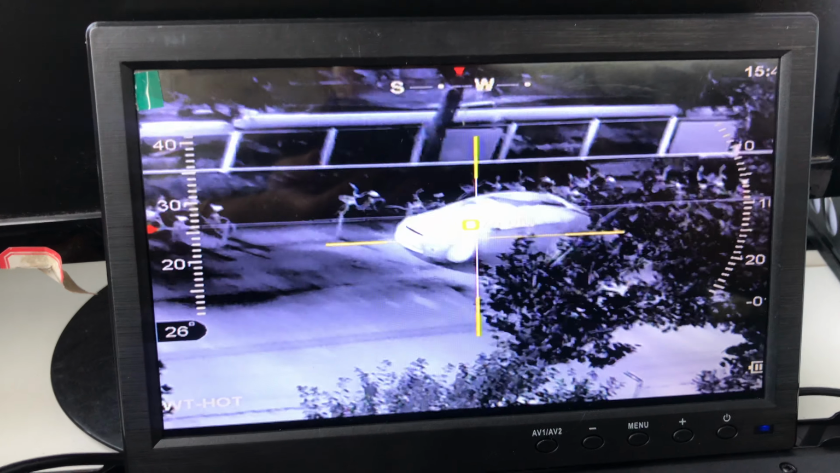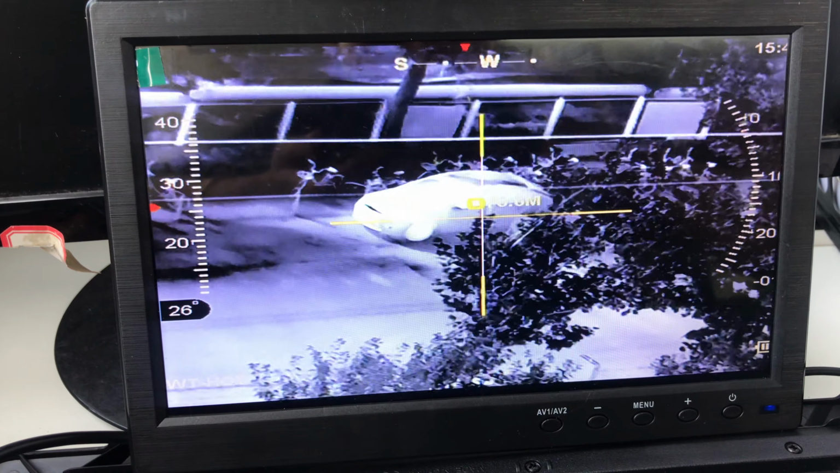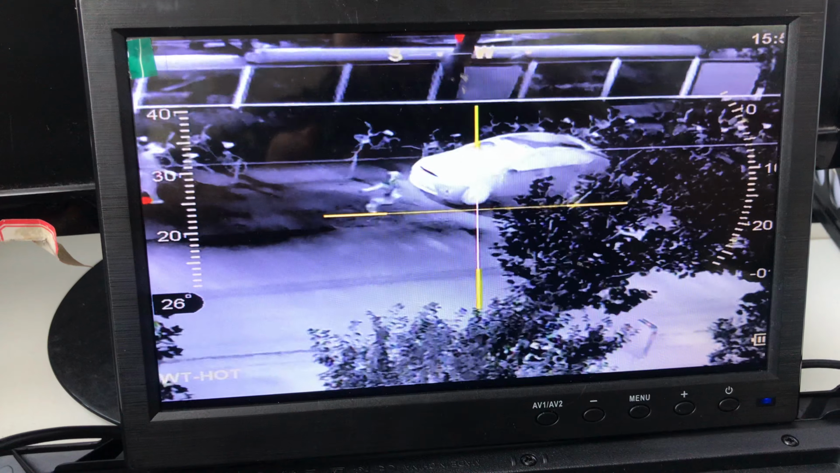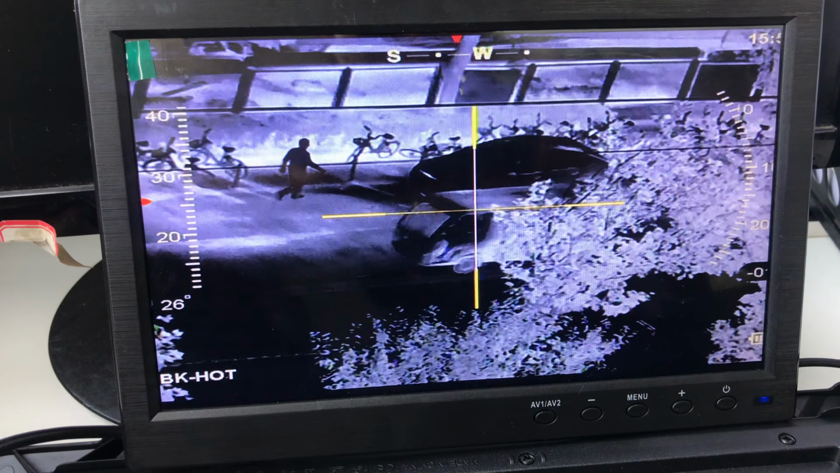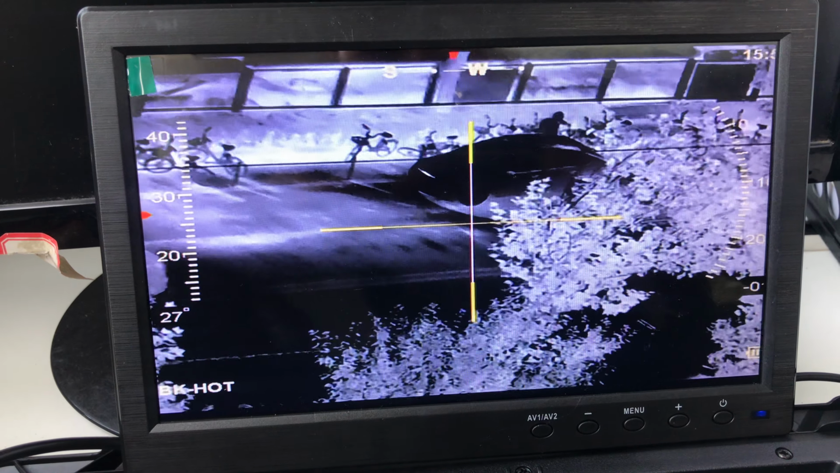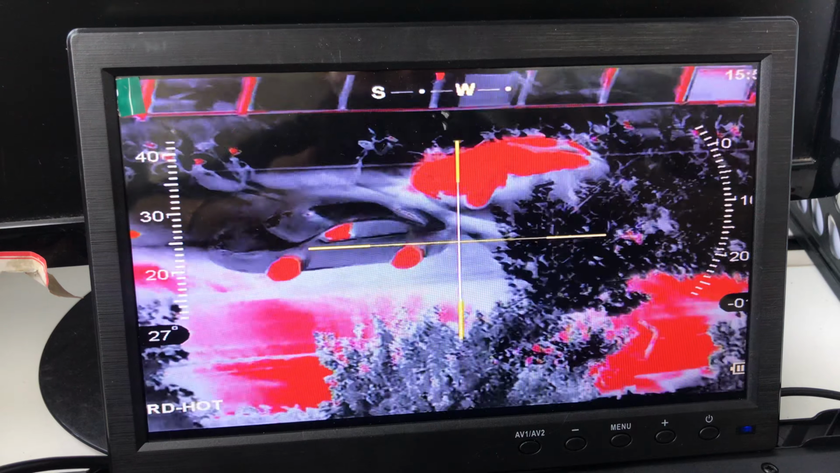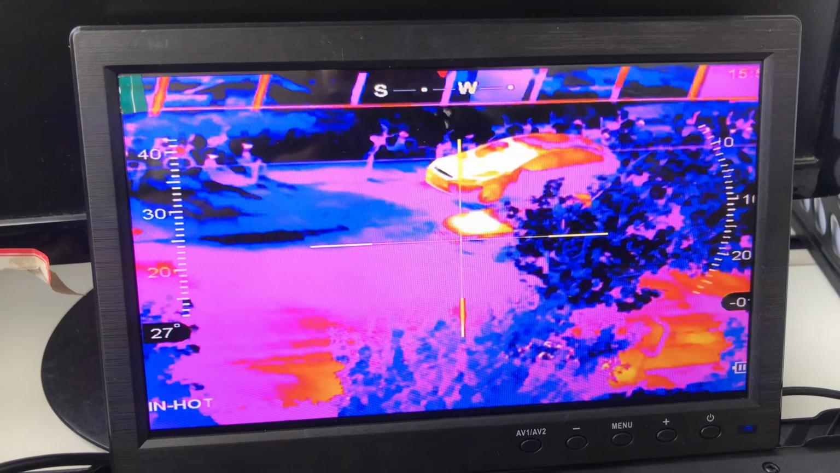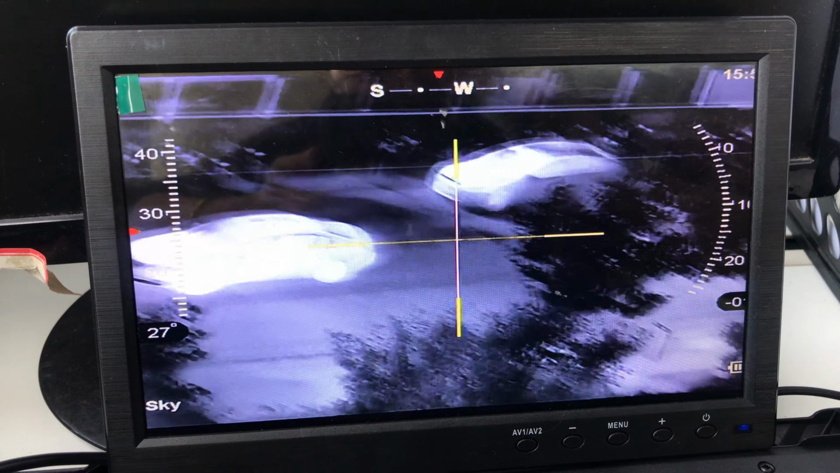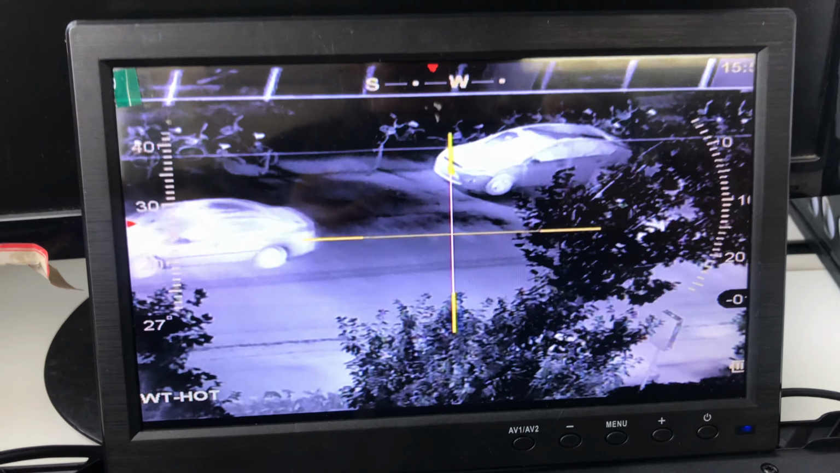75 meters. Now press the down arrow button. You can see the color mode is changing. Now it's black out. Then red out, color out, sky, and white out. You can see it's very, very clear.